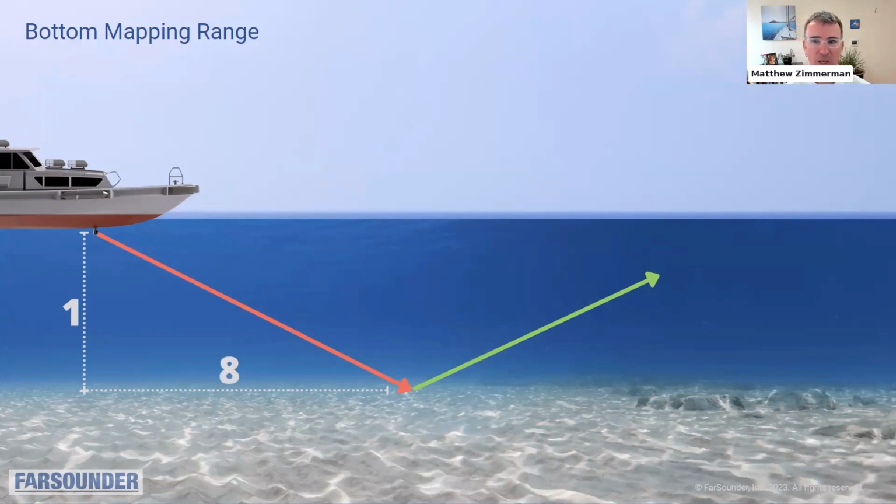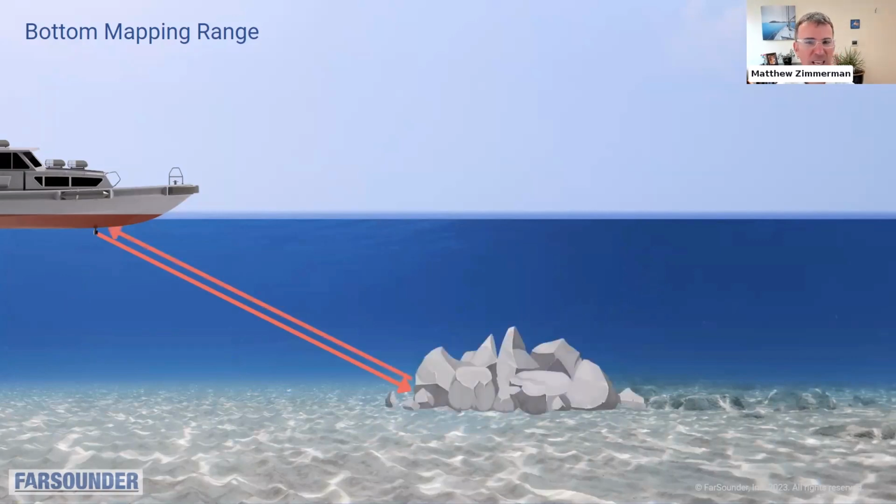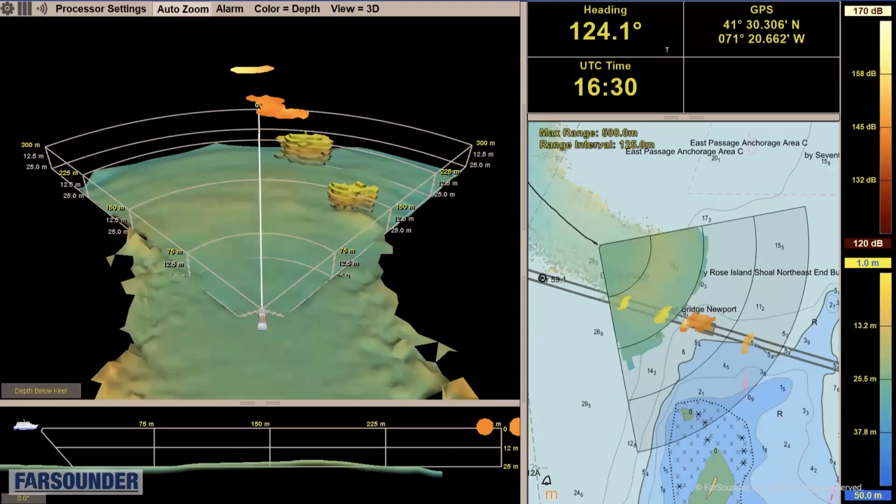It depends a little bit on the bottom composition. With a rougher, harder bottom, you'll typically get more than 8 water depths, sometimes 10 or 12. However, if there is an object on the seafloor, now that reflection is going to have an edge that can reflect back to the sonar. And that's how we're able to detect in-water targets on the seafloor, even beyond our bottom mapping range.